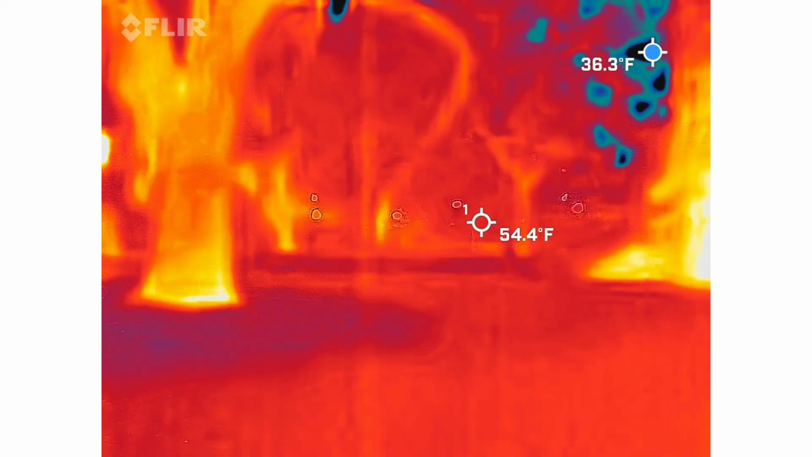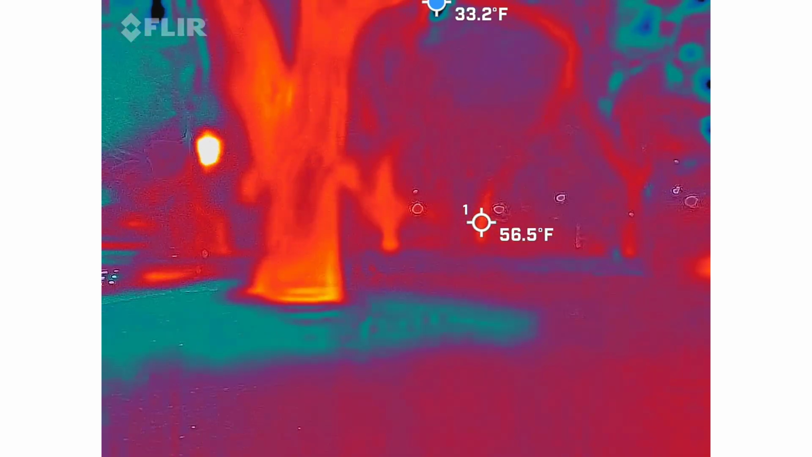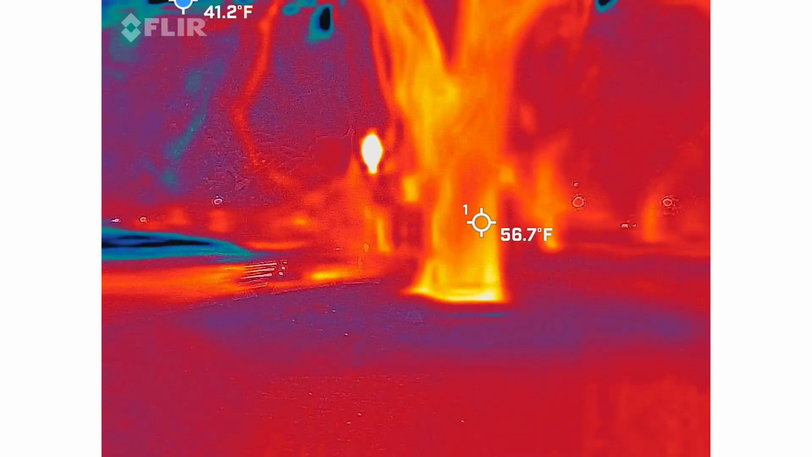Alright. 15, 12. You're hovering between like that 10 to 16 range. I like the 38. I like the 21.